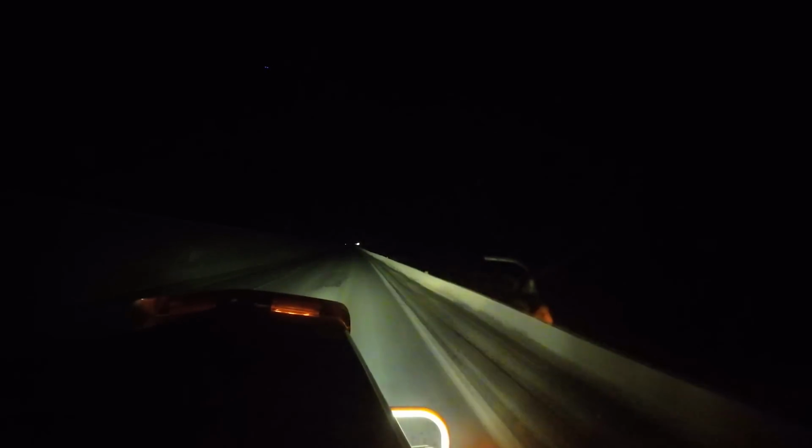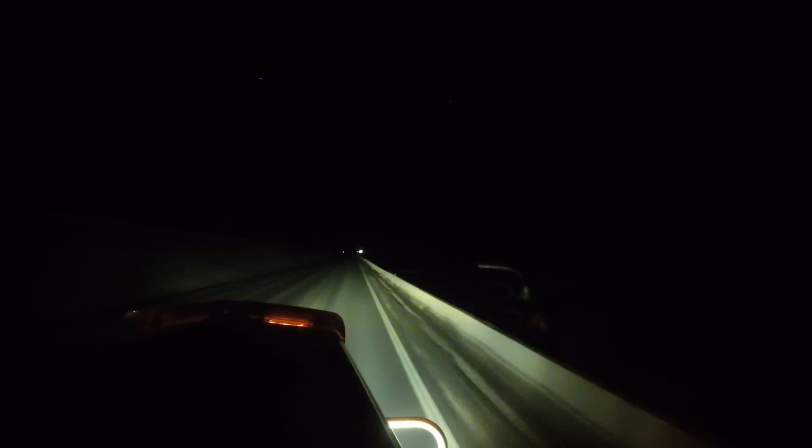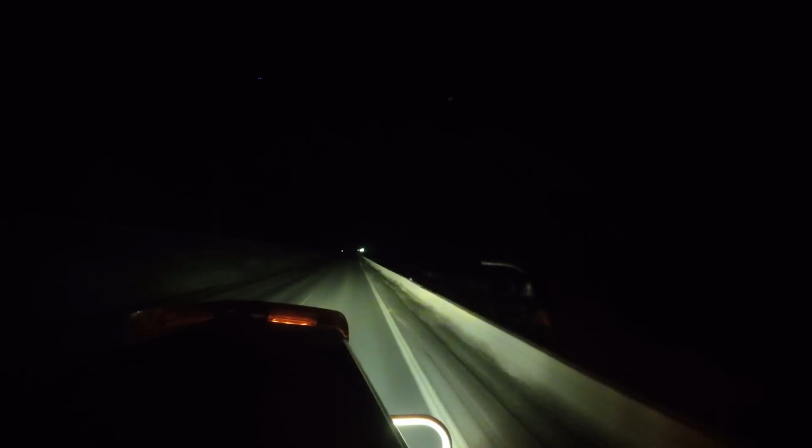Put our four-way flashers on. Whatever gear we end up at the top, that's the gear we're going to start to go back down. Down to 15th gear. I'm guessing 13th. 14th now.